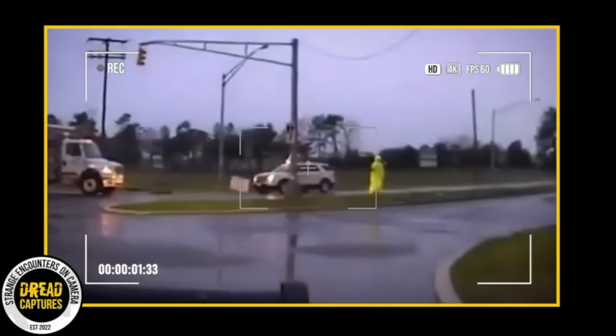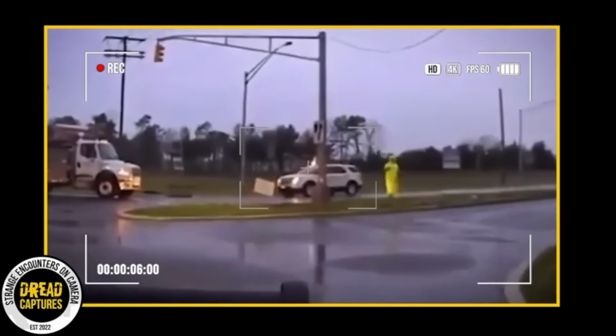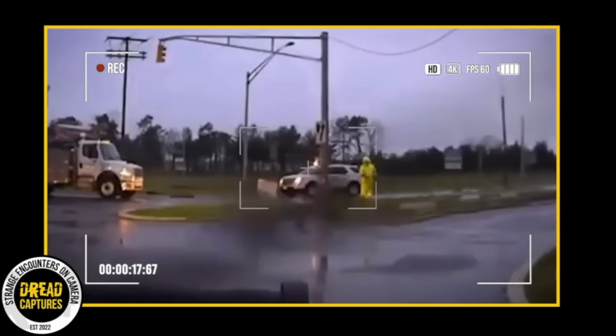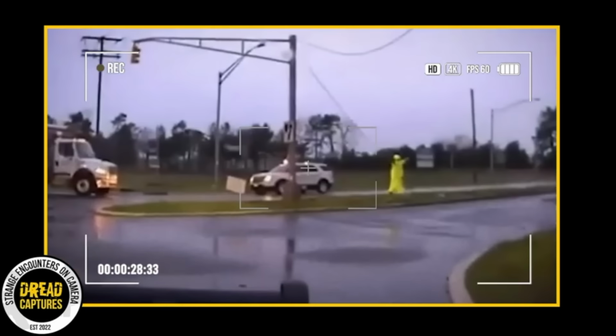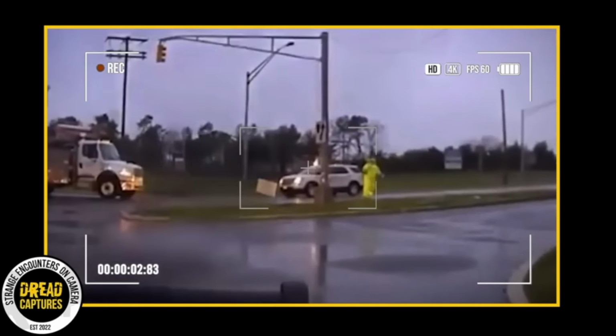Let's take a look at this crazy dashcam footage from Manchester Township, New Jersey. It all happened back in April of 2019 during a nasty thunderstorm. Yeah, pretty crazy. Thunderstorms can cause all sorts of problems, and in this case it brought down a power line right smack in the middle of an intersection. The video shows a utility worker trying to clear the downed wire from a traffic light. You can see him grab the wire and pull, most likely thinking it had been shut off for, well, safety reasons. And yeah, that wasn't quite the case.